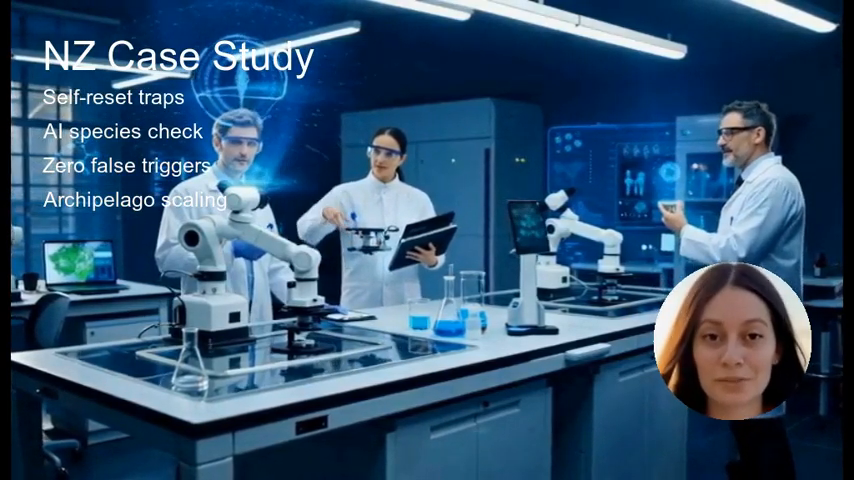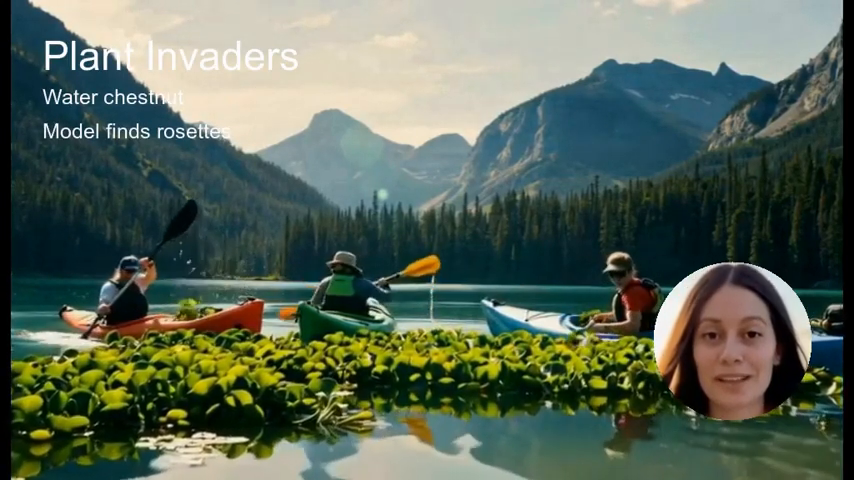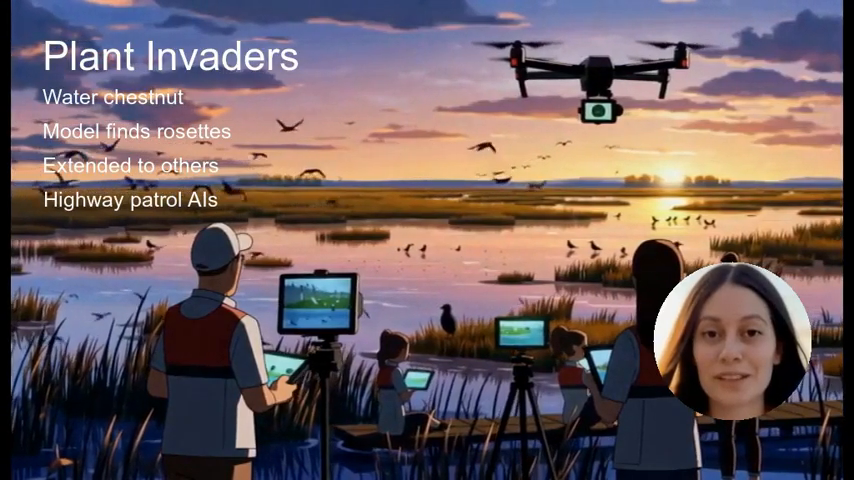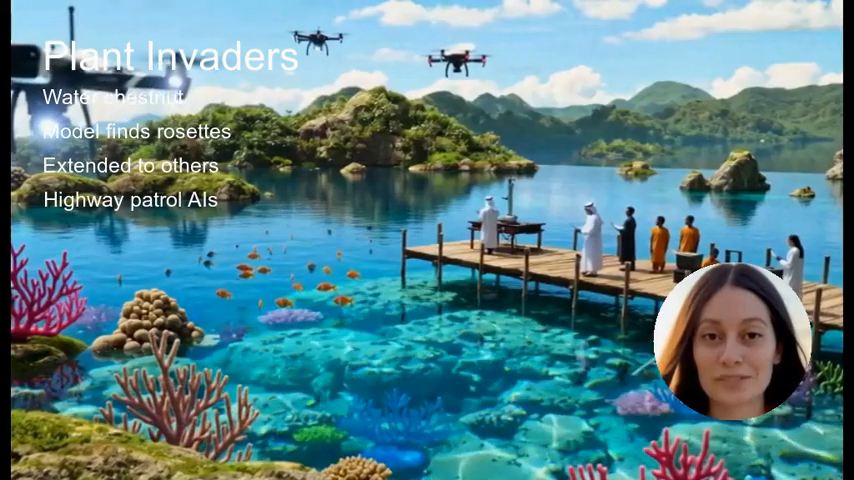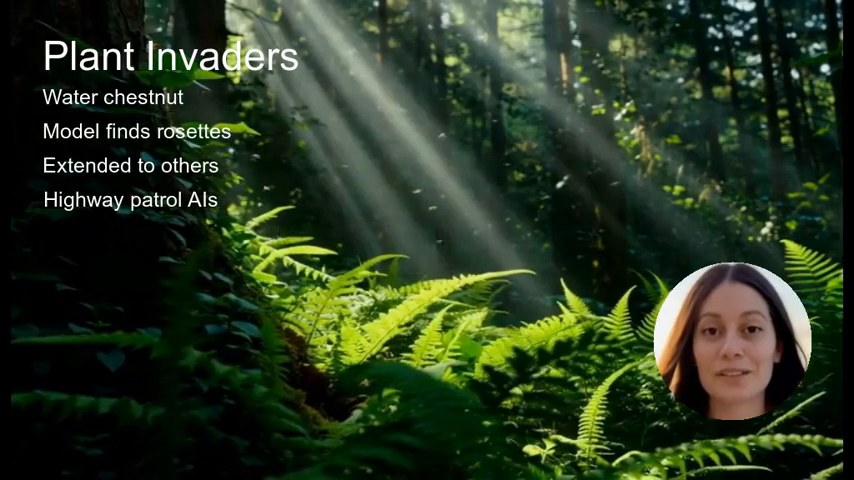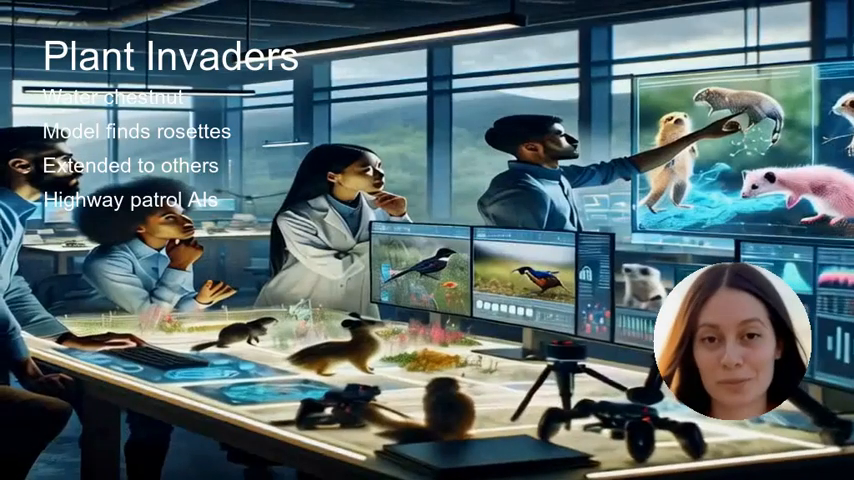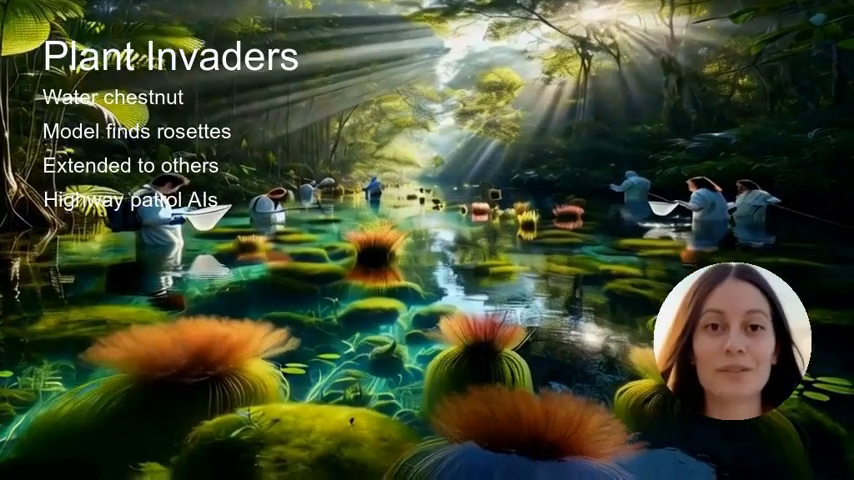Elsewhere, researchers are adapting AI for very different invaders, plants. On Canadian lakes choked by European water chestnut, teams at Ducks Unlimited partnered with a software company to train algorithms that recognize floating rosettes from the air. They fly drones over lakes and rivers, then feed the footage into a model that highlights the distinctive star-shaped leaves among other vegetation. The results were so accurate, the project won a National Innovation Award and is now being extended to other aquatic weeds, like water soldier.